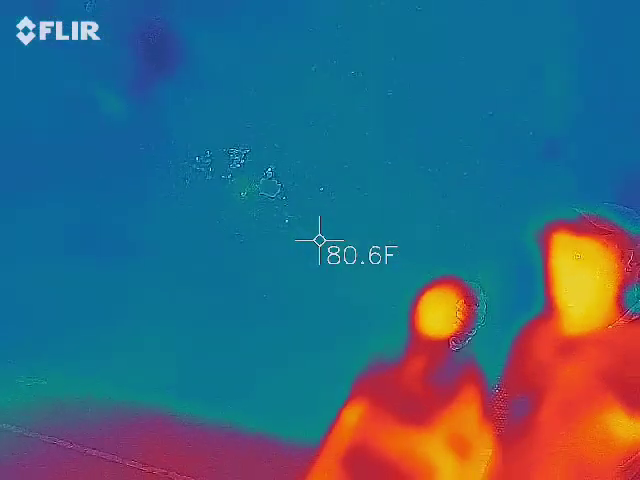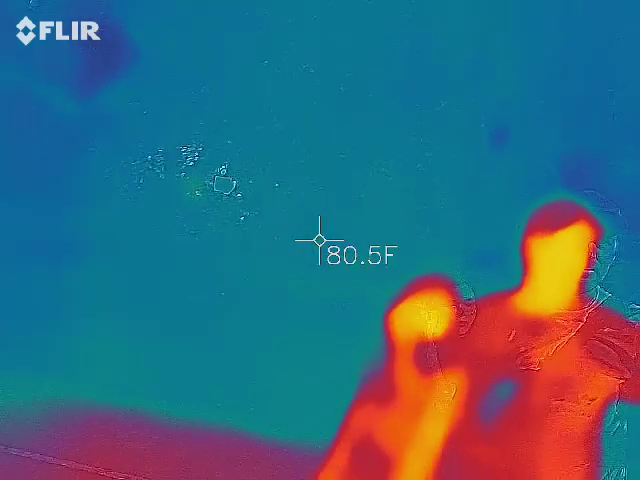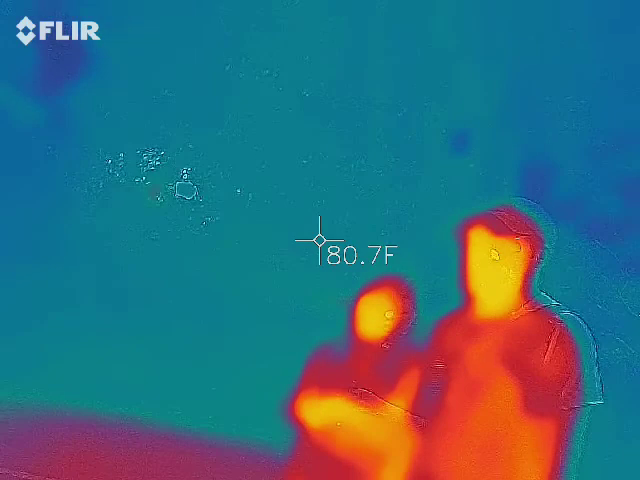So it'd be a great halfway point from the ending to here and to get to the beginning. It's really hard to find parking meters every single time.